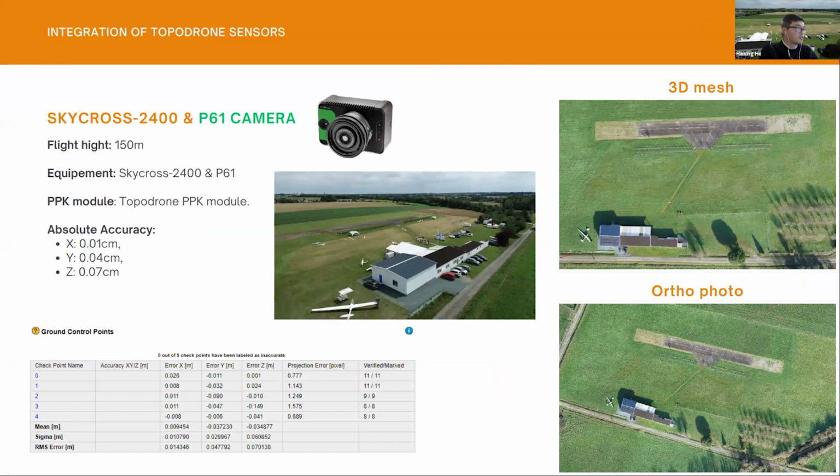I used 5 ground control points as checkpoints. We don't use any GCP, but all points were used as checkpoints. We got an accuracy of 1 centimeter on X, 4 centimeters on Y, and 7 centimeters on Z. So the result is quite amazing. We really appreciate the integration that Ilya and Alex helped us realize.